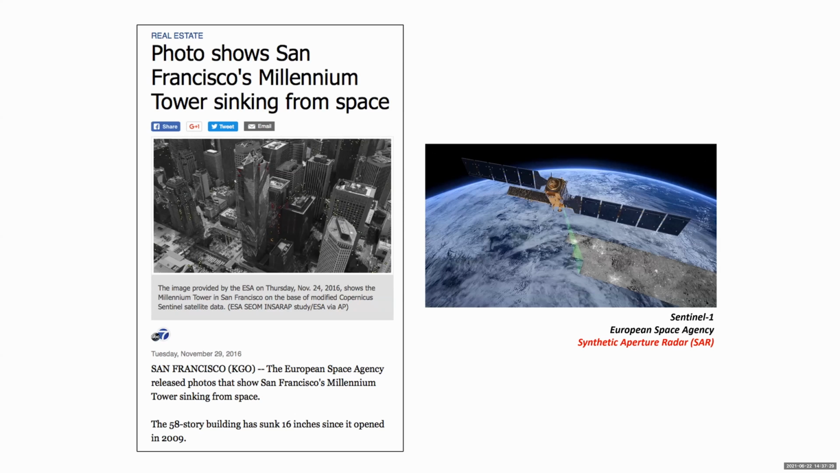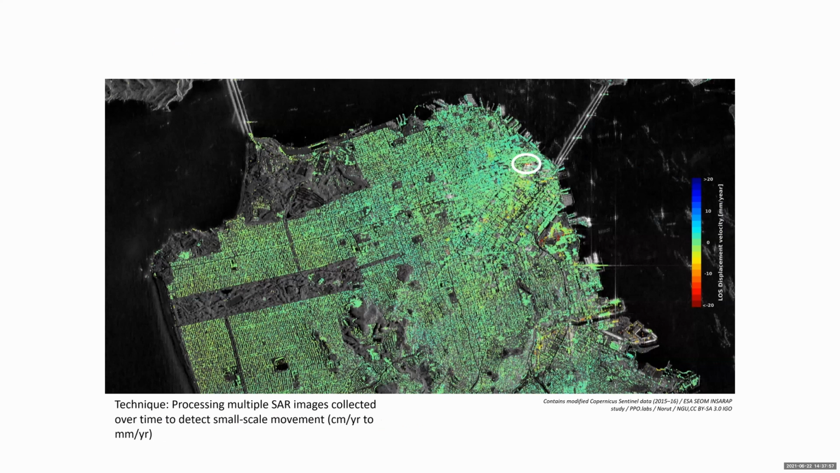The title says, "A photo shows San Francisco's Millennium Tower sinking from space." In fact, it was not a photo. It was a radar image, processed with interferometry, with InSAR. It was taken with the Sentinel-1 spacecraft and instrument, which is operated by the European Space Agency.